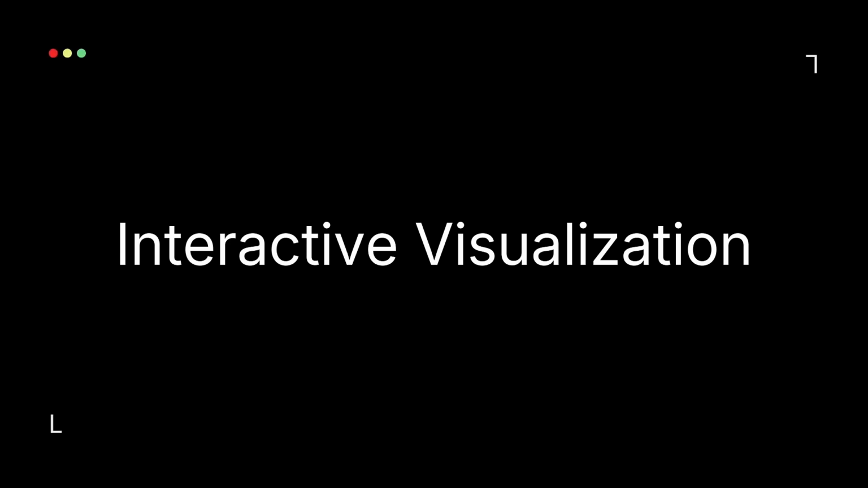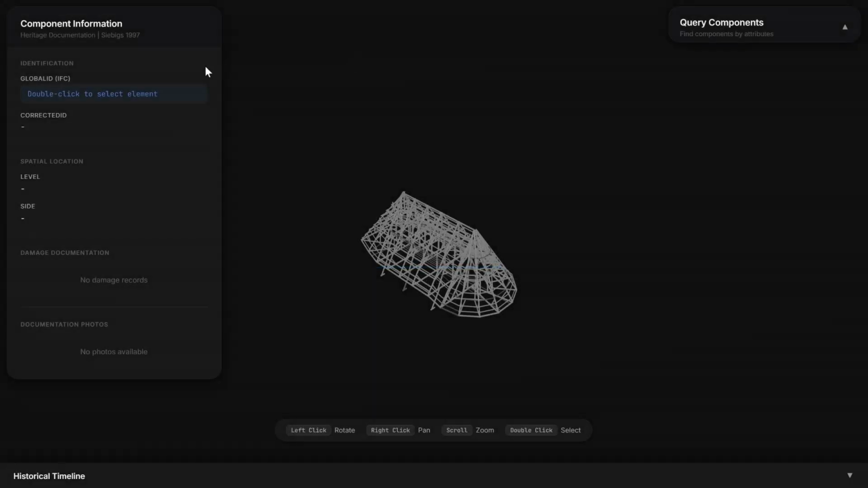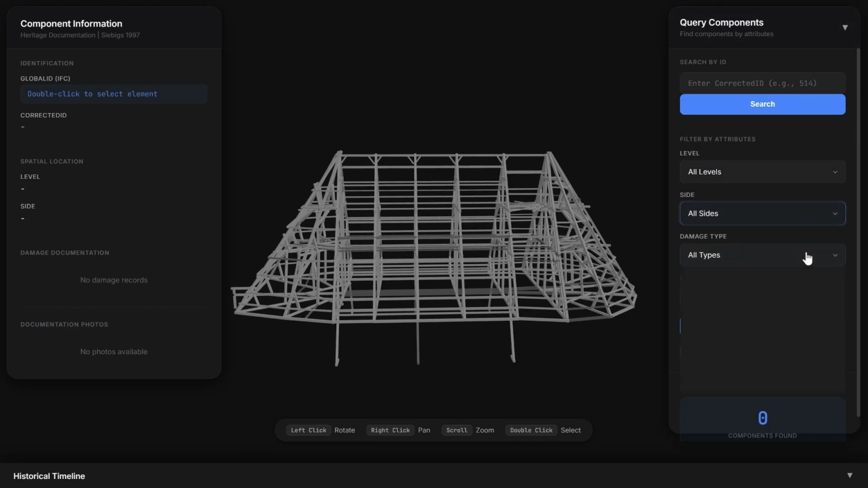Finally, the last phase, visualization. Data shouldn't stay hidden in a database. So, we built a custom web viewer using three.js and ifc.js. Here's the interface, properties, filters, and history. Double-click any beam to pull up its full digital passport. You can filter by level, damage, or repair type.